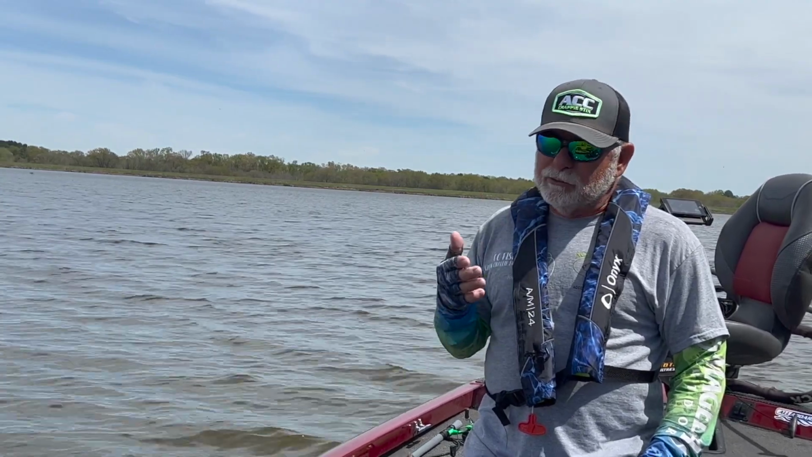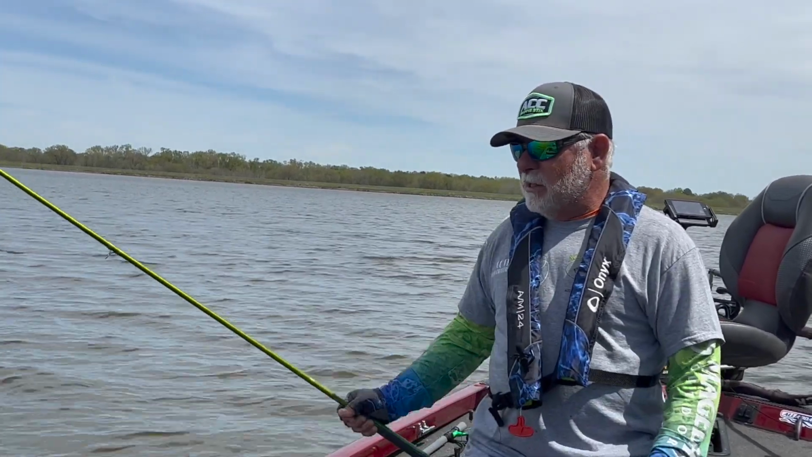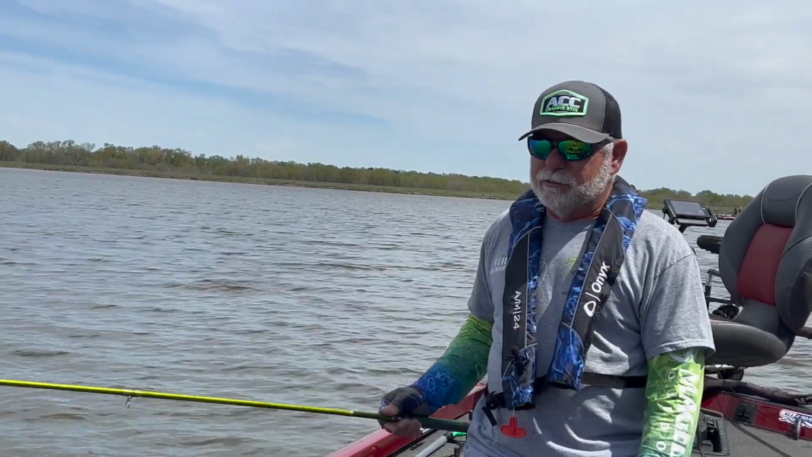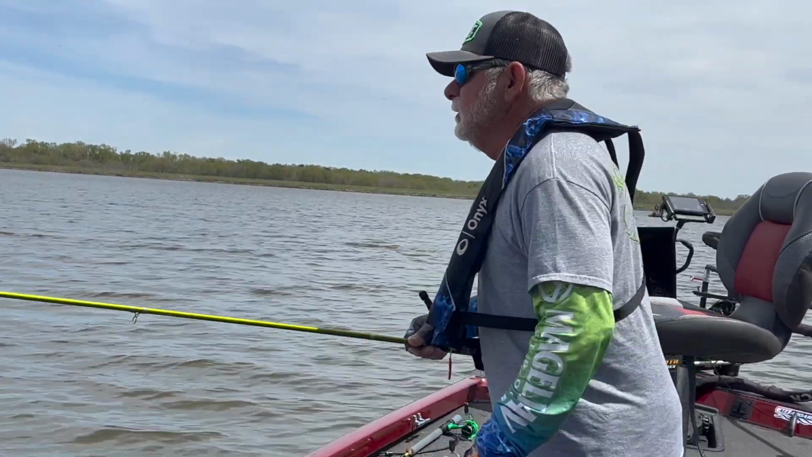And I do that mostly for y'all so that you can see that jig coming down. You don't have to keep visual all the time. Once you learn your equipment, you know where that fish is and you'll catch him. But I love to see him hit that jig on camera. Anyway, I haven't talked enough, man. Let's go catch another fish.